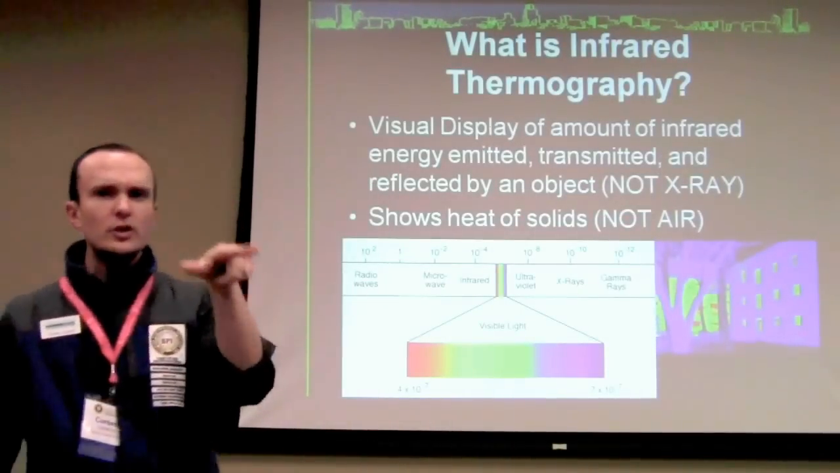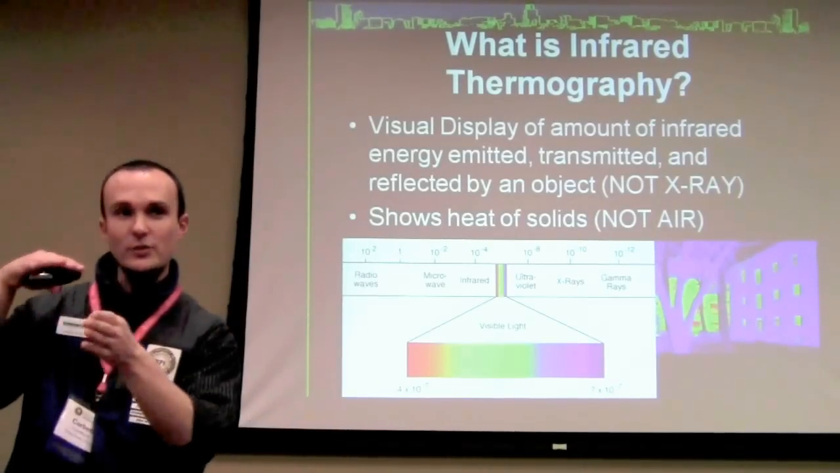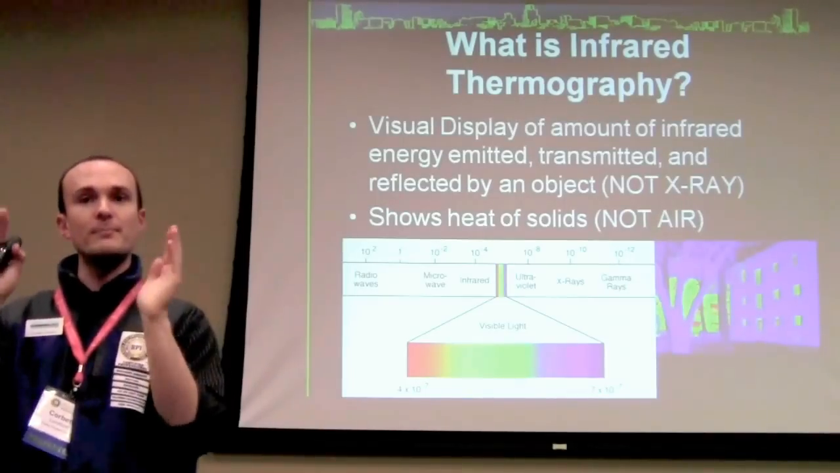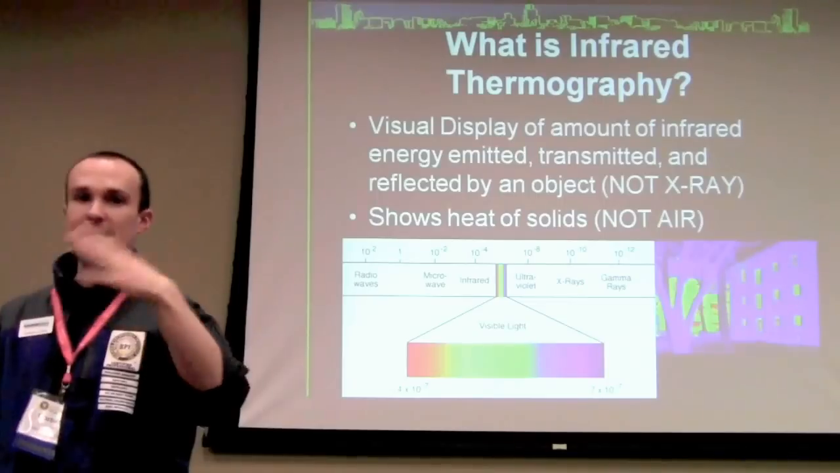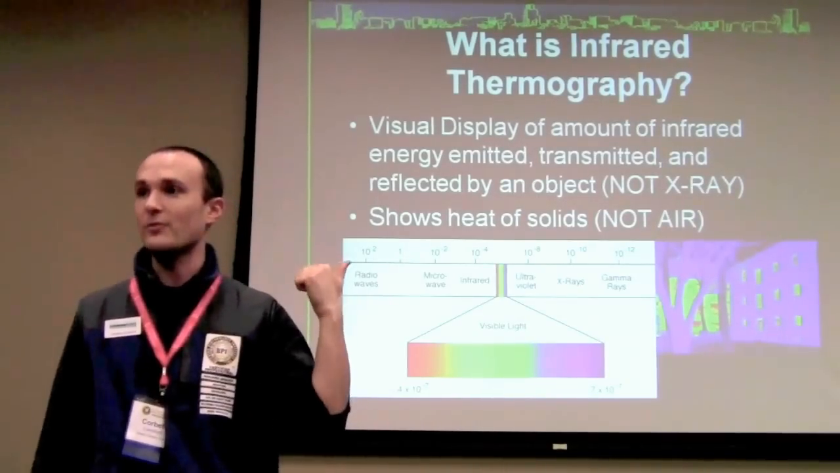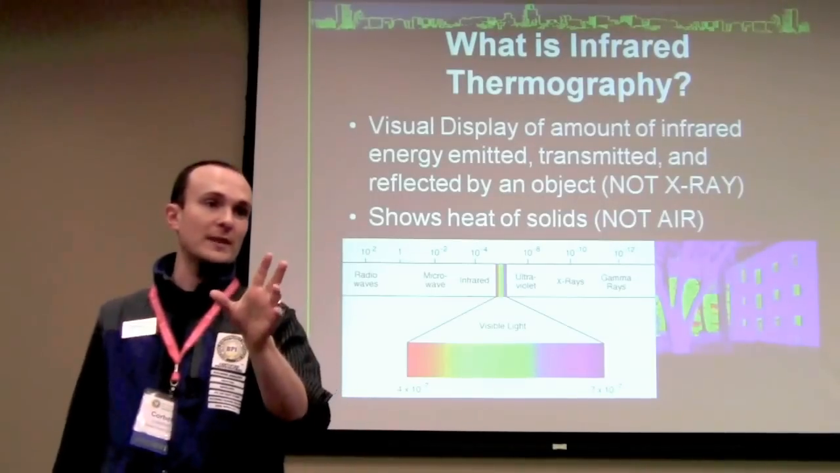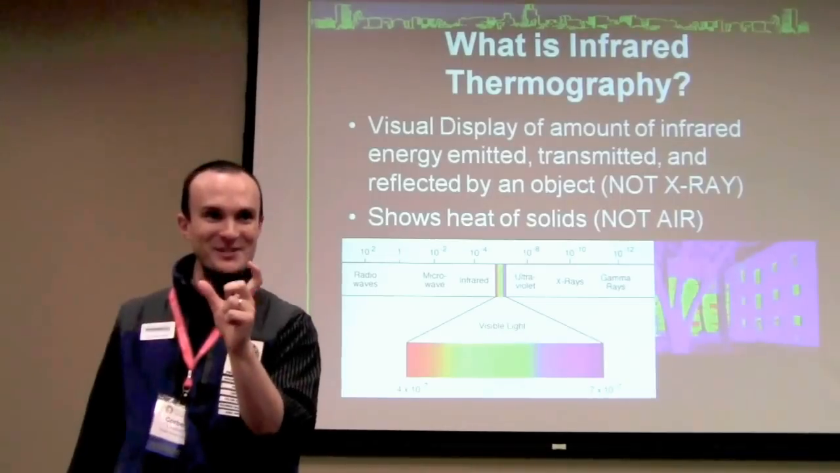Okay, so just real quick to explain so that we can get into the infrared portion. I'm going to be explaining a lot of things through the lens of infrared. You don't have to be using infrared in order to understand what I'm talking about. This is not going to be dependent on infrared. You don't have to use infrared to study home performance, obviously. In fact, I want to make perfectly clear this is not the most important tool in the kit. It's just the sexiest. That's all.